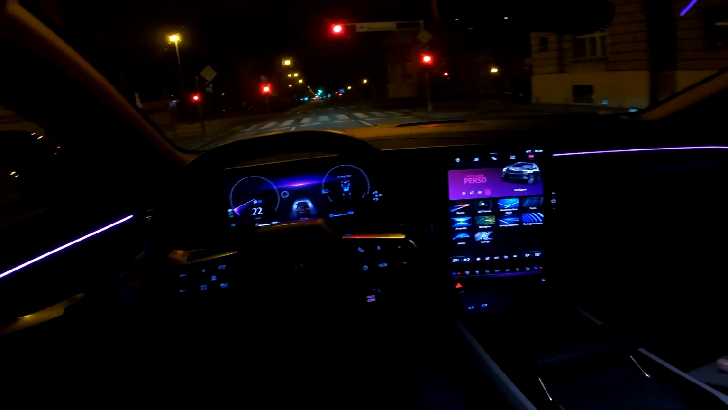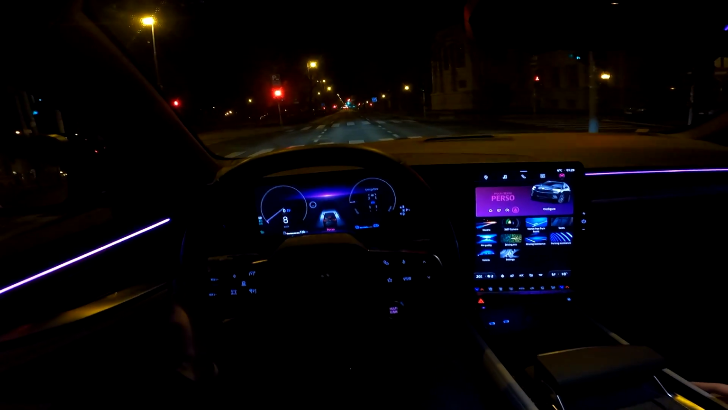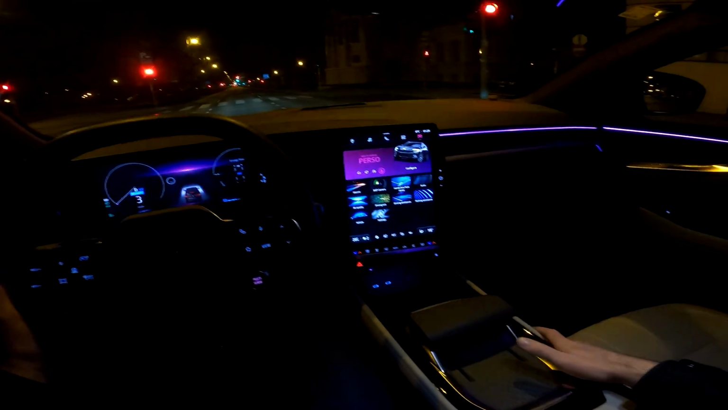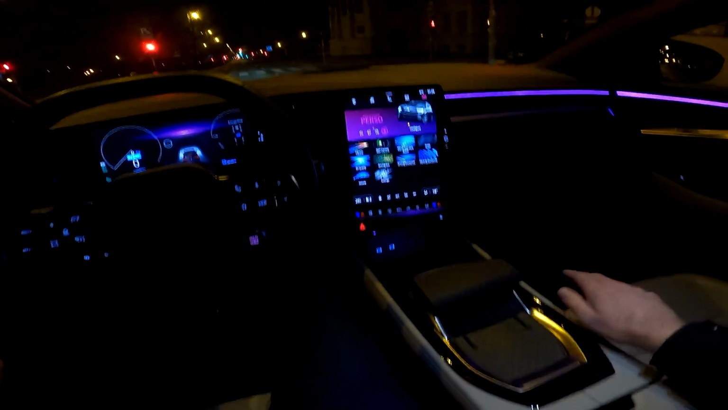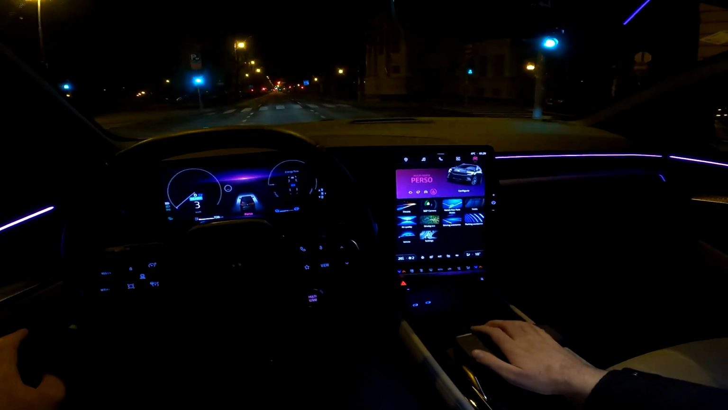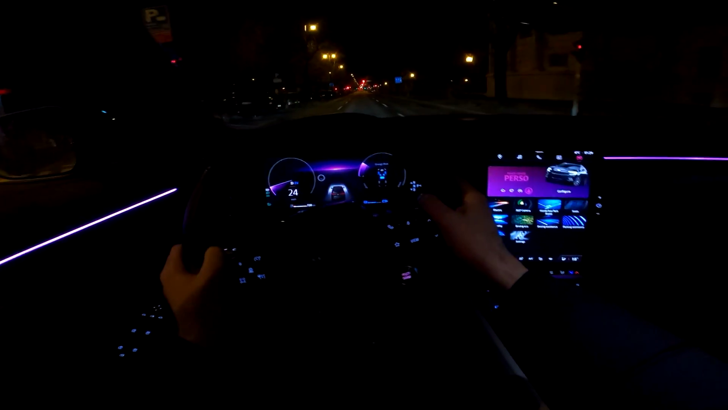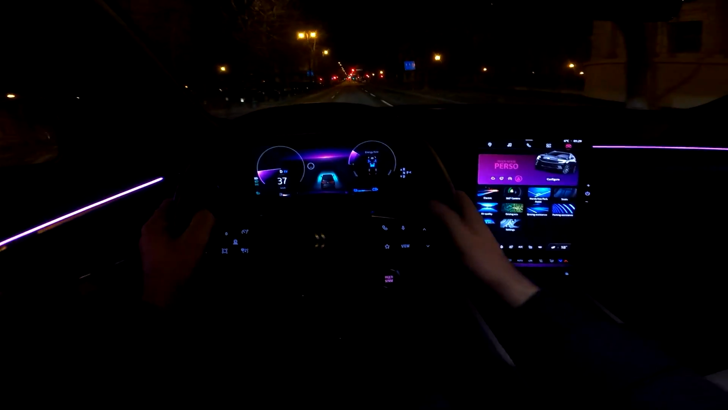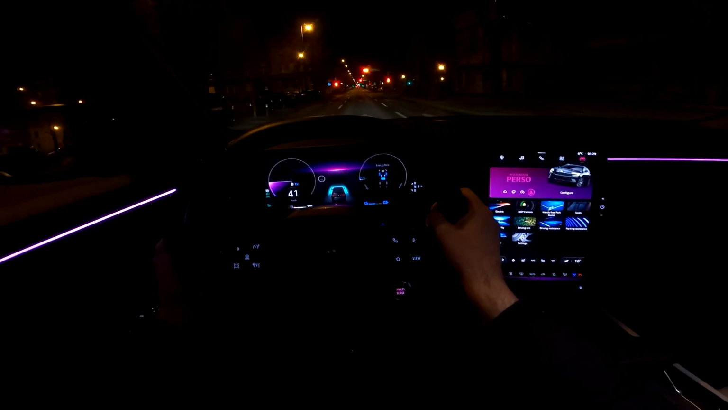And here in the cabin we have a huge amount of storage areas. Actually, you have 39 liters of storage room throughout the cabin, 20 of it here on the front, a charging pad for your phone, additional storage room, and yeah, here in the middle section as well. So really very, very practical. 2 USB ports, USB-C actually, and the 12-volt power supply.